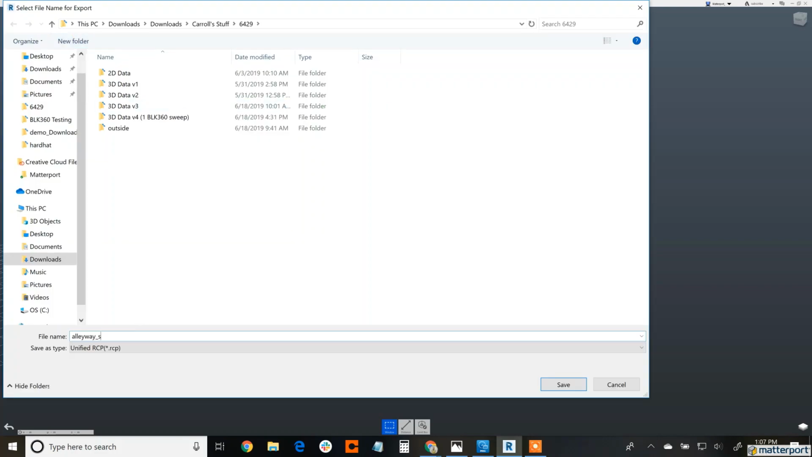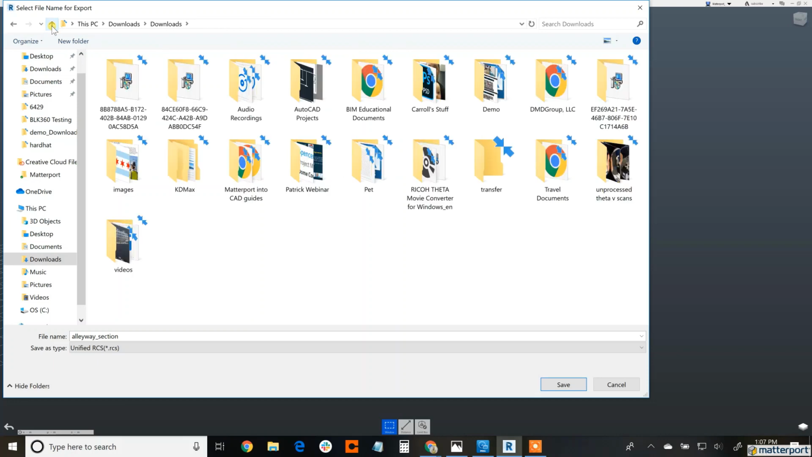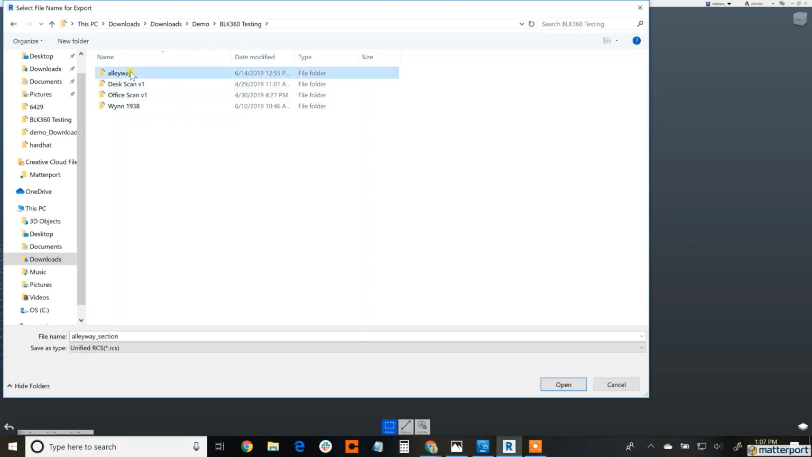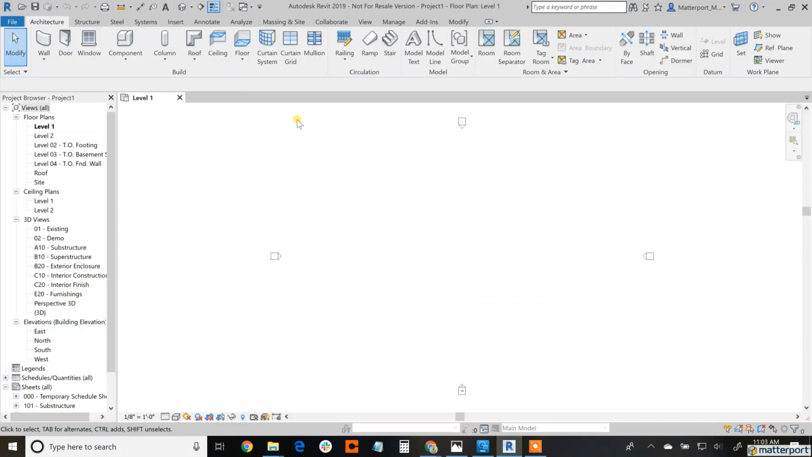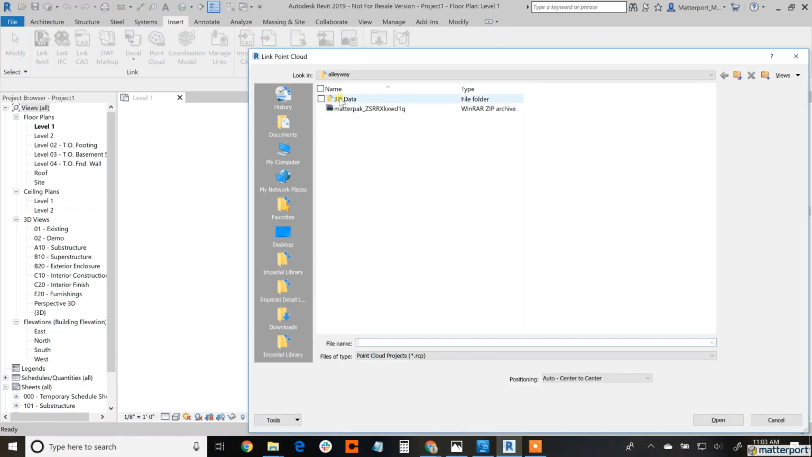Exporting link under the import button, and I'm saving it as an RCS. I'll do the drop down and do the RCS. And then I'm going to save it in the same alleyway folder, just so we have a clean set of information. This is saving the entire folder and file that we had before, and it's going to create its own support folder as well that needs to go along with that RCS.